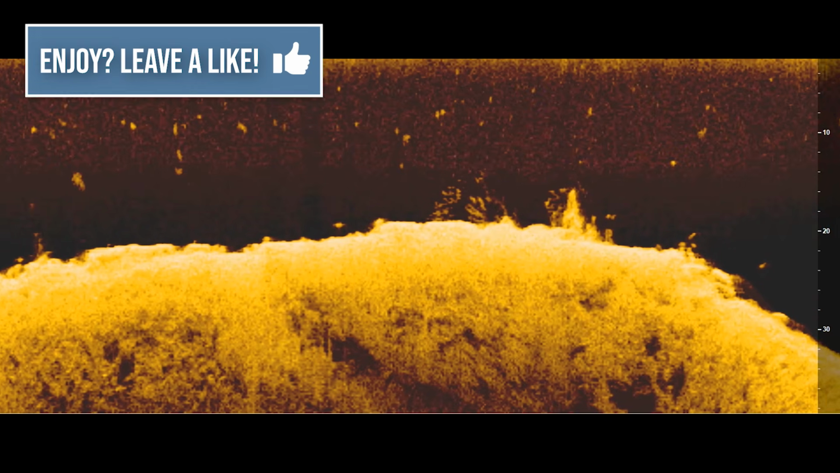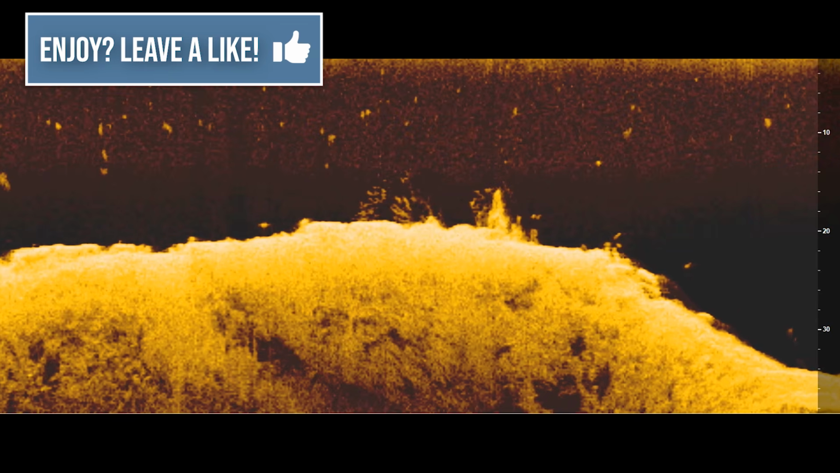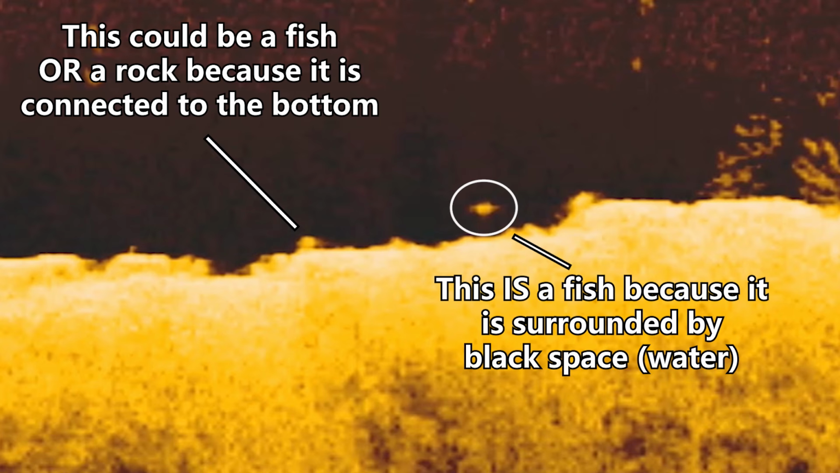So one more call out about down imaging and side imaging is that it can sometimes be difficult to distinguish fish from the bottom or the cover. And a lot of times if you see dots that are really close to the bottom, maybe one side of that dot will actually be connected to the bottom of the lake. And that could either be a rock, it could be a stick, or it could be a fish. It's kind of hard to tell.